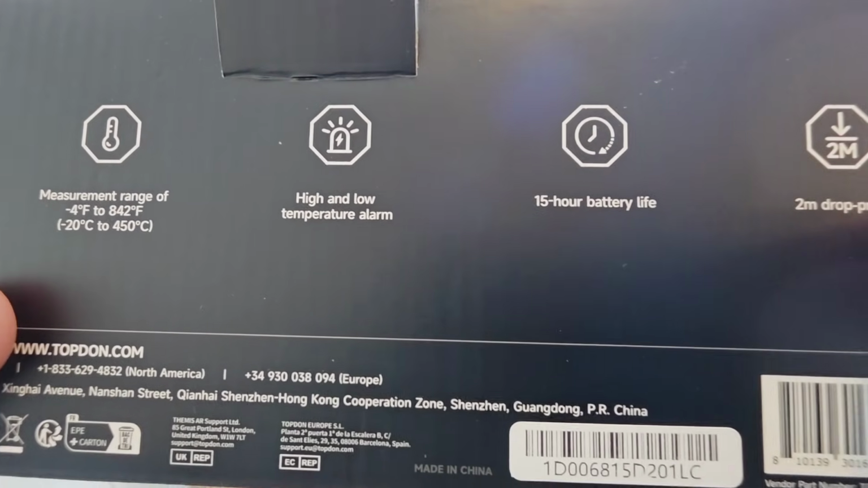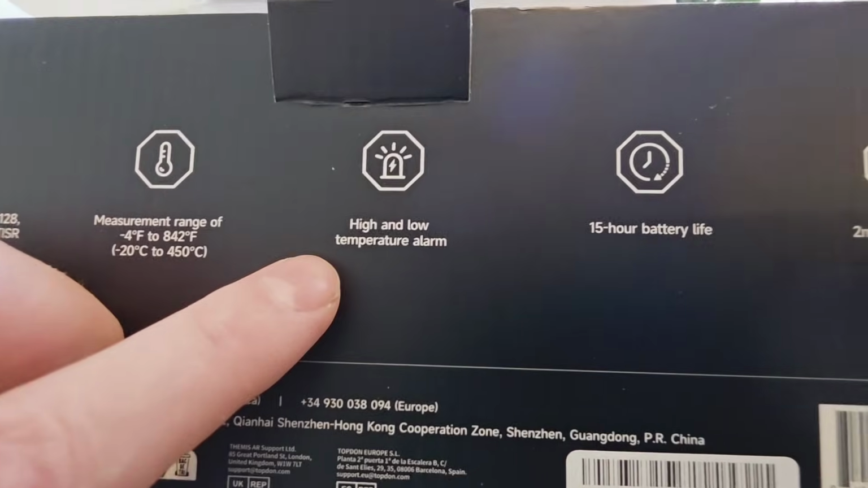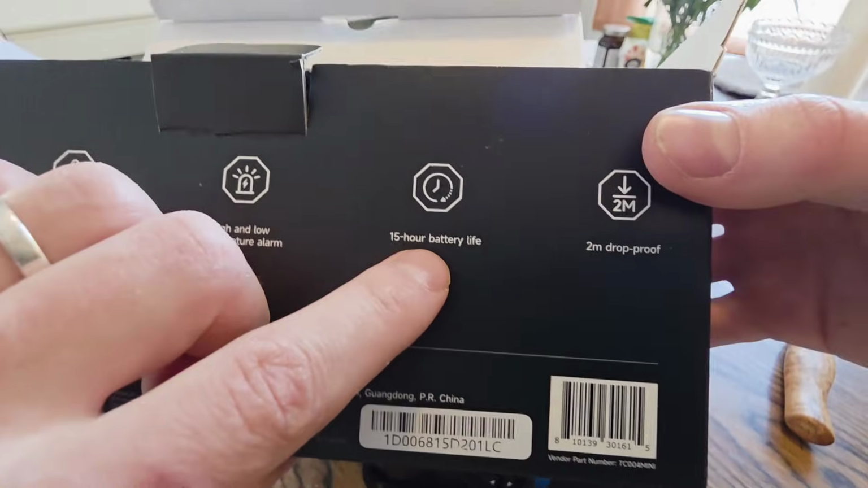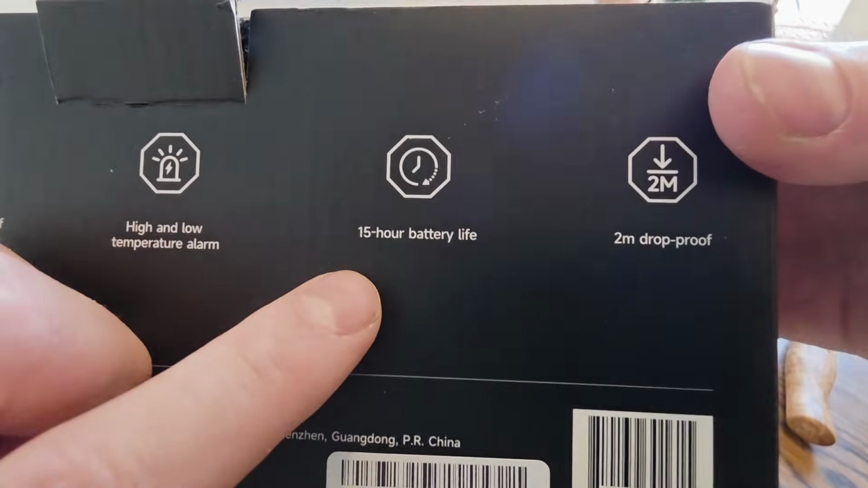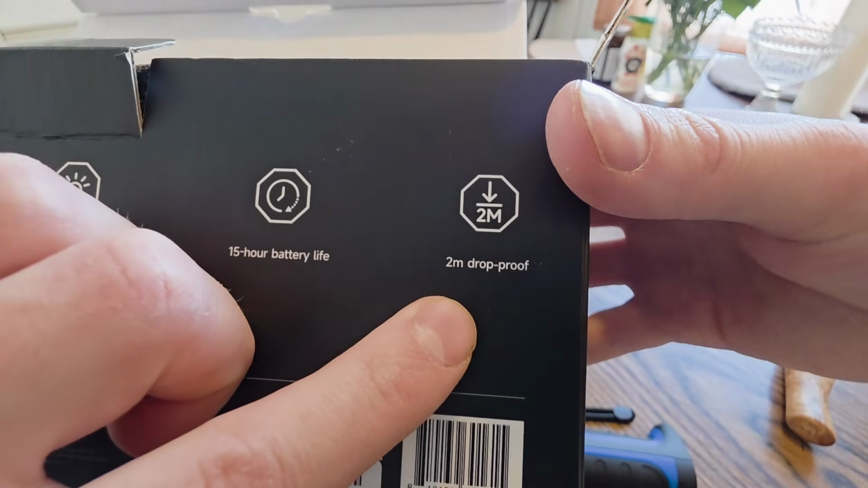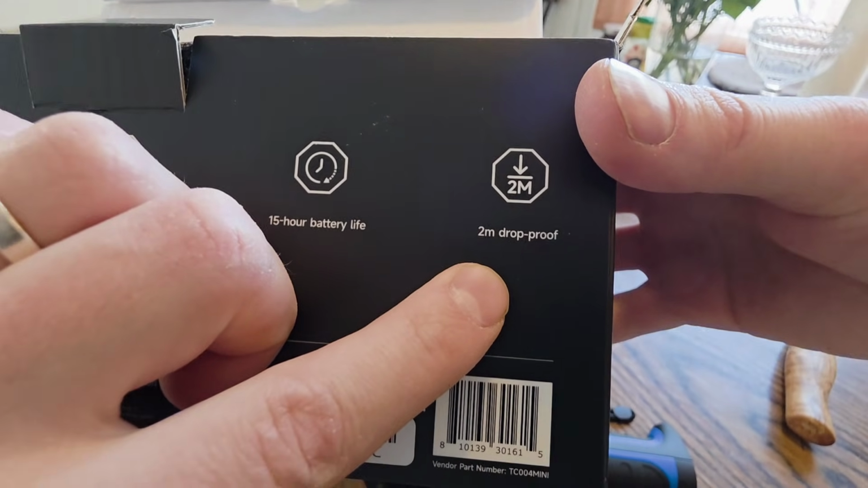High and low temperature alarm. You can set up an alarm so it will alarm you if the temperature reaches a certain degree, and 15-hour battery life, 2-meter drop proof.